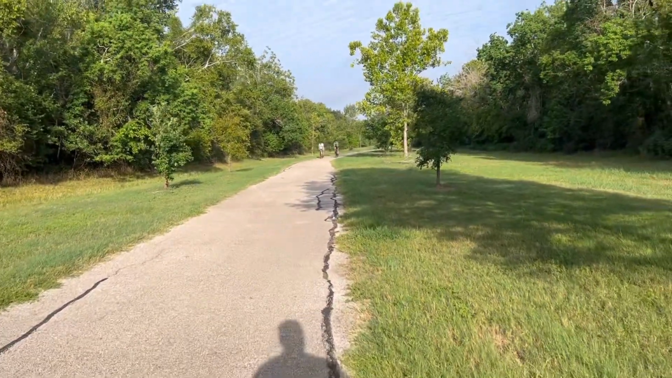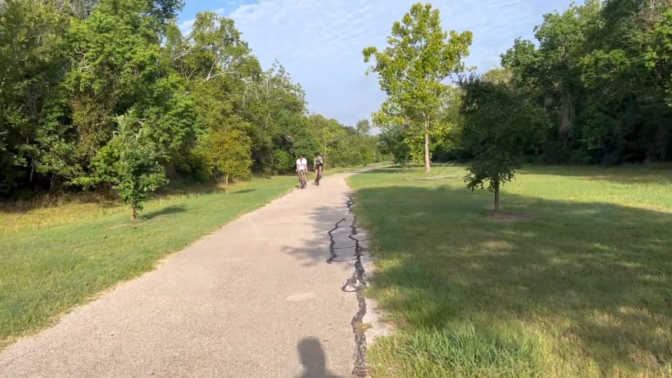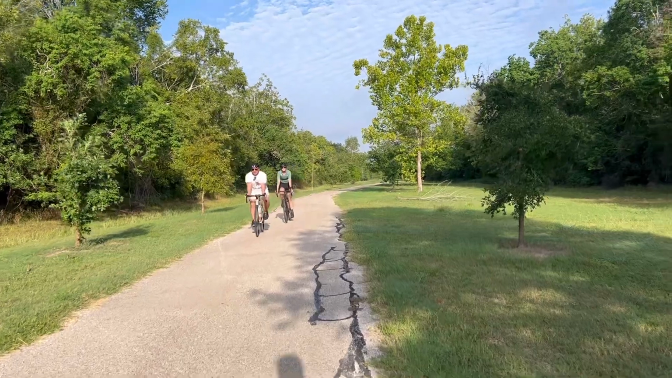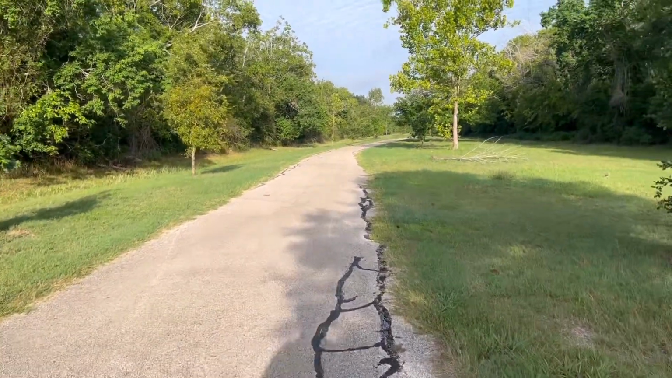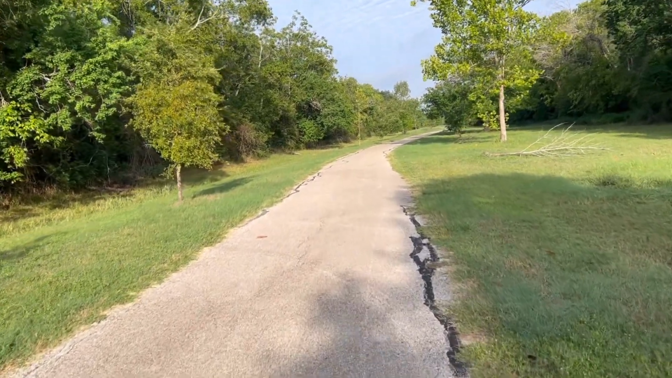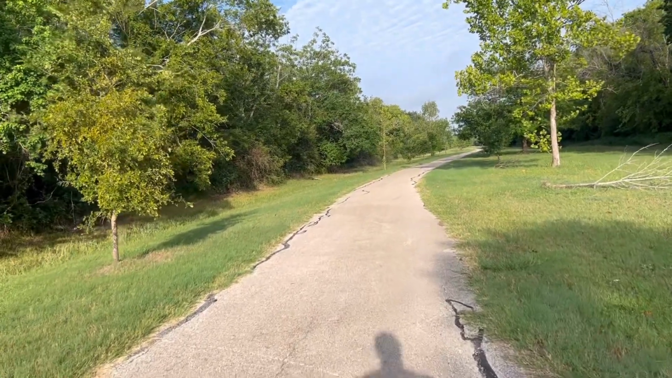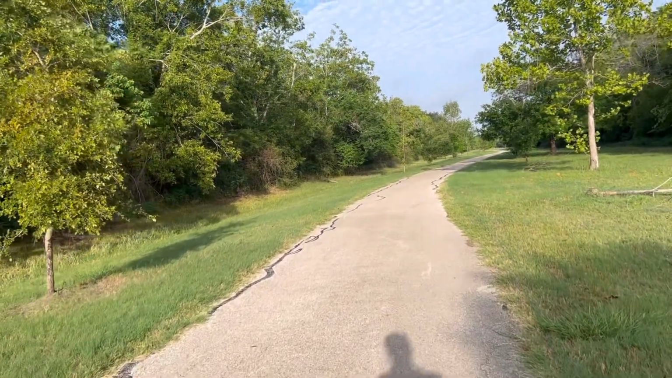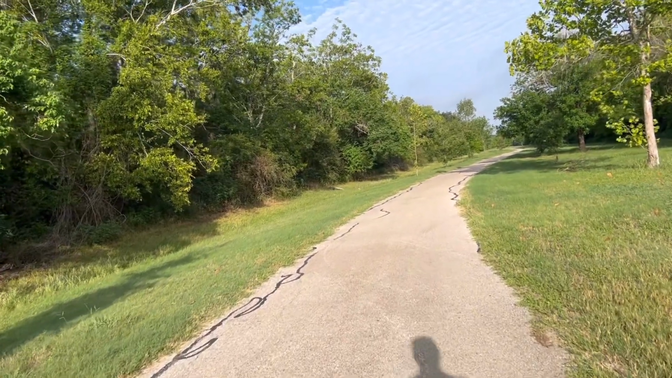When I originally installed this one, I forgot to put a cable lock on it, and that's where I'm heading right now, to put a cable lock on it, and I'll keep it there. It's been pretty good. And we're coming up to it right now.